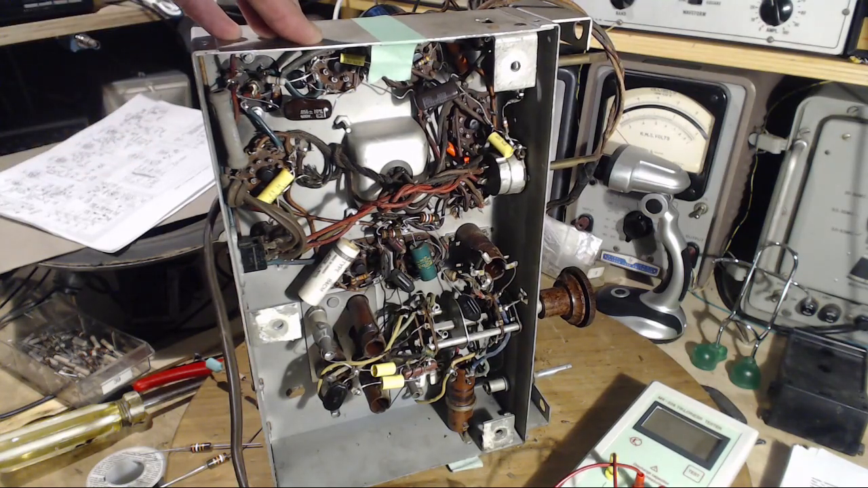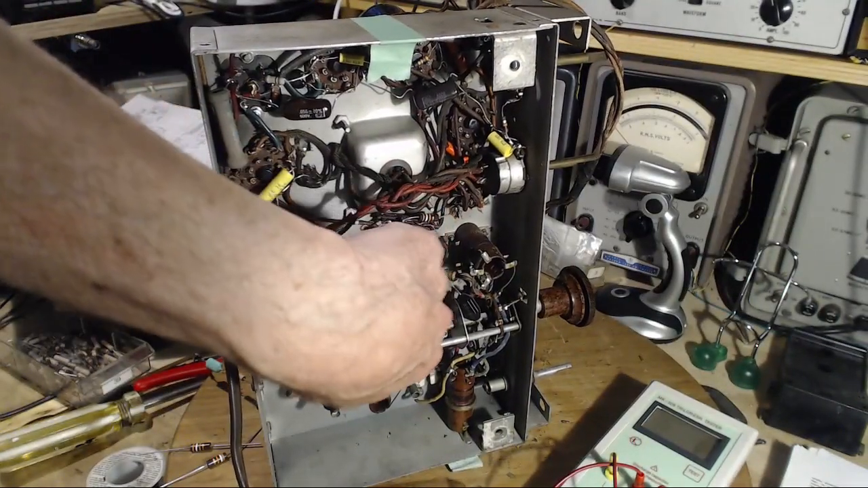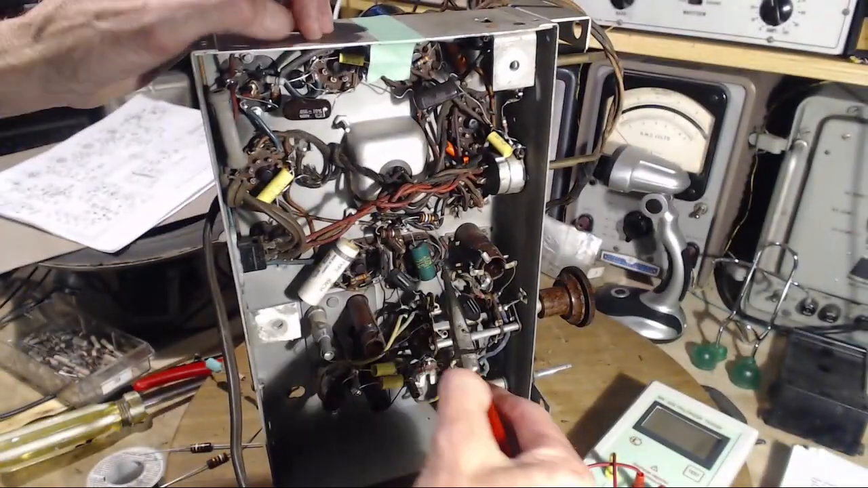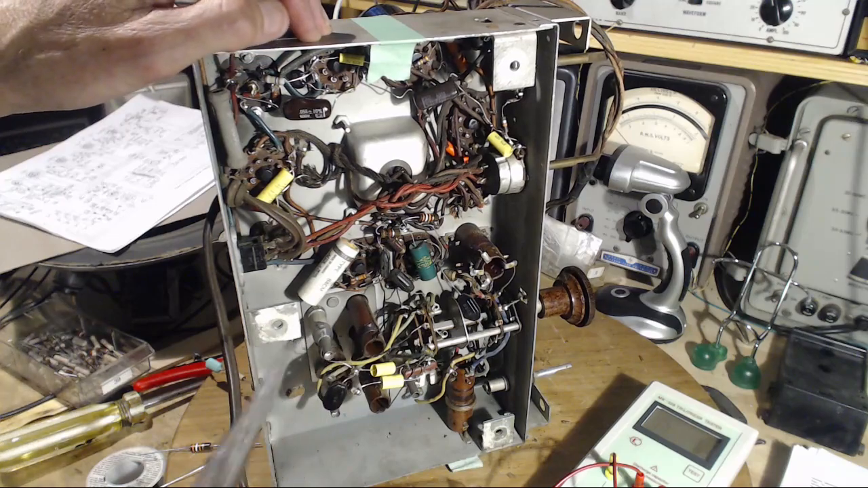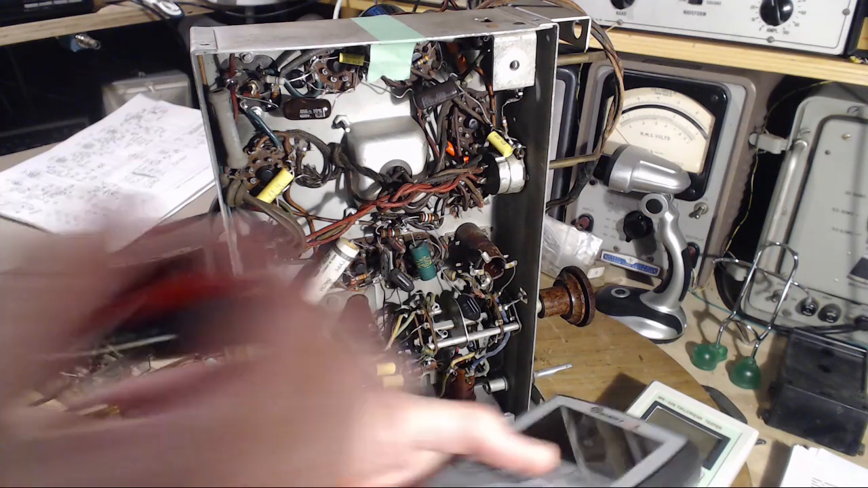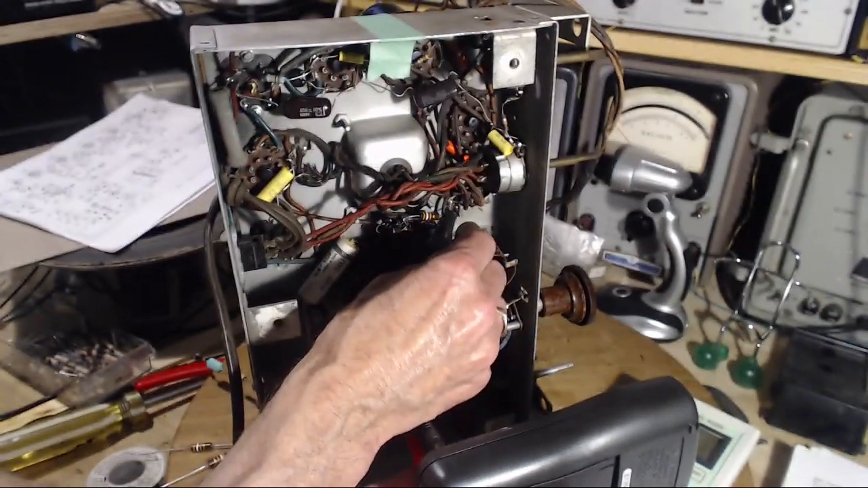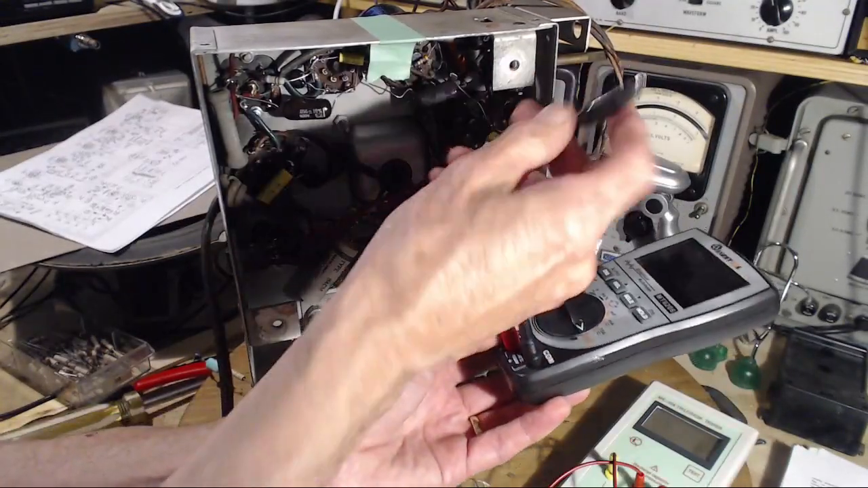Quietly looking. So it looks like there's a string of terminals here. See how these are all wired together? Those are probably grounded. I can't quite see all the way, but I bet you this is just a ground terminal here.